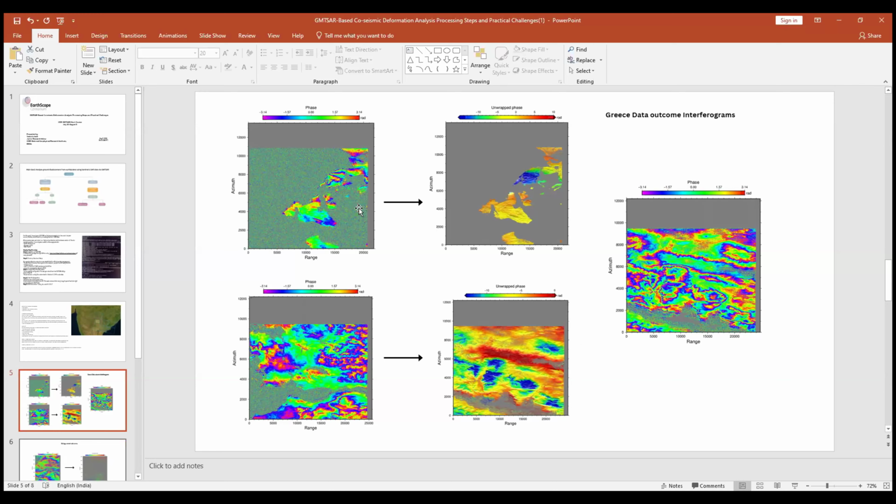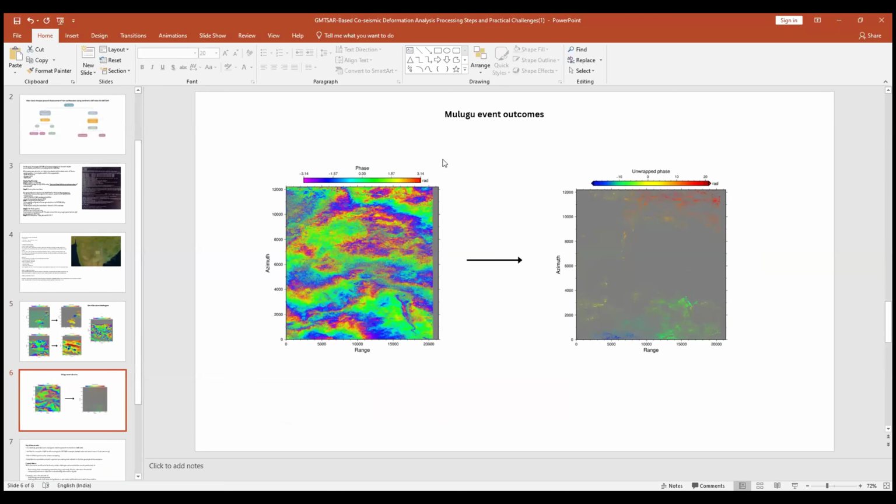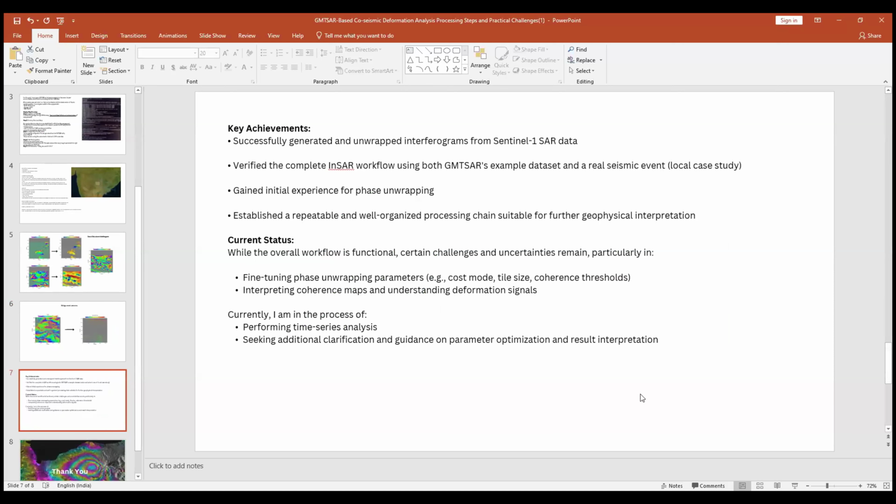And this is for my area of interest, the Mulgu event, a 5.2 magnitude local earthquake. I tried this one. I chose a pair of images, ran it, and generated this interferogram, and after unwrapping, we can see it here. I don't have much experience to analyze this, but even so, I'm able to generate the interferograms and unwrap them. I will learn this in the short course.